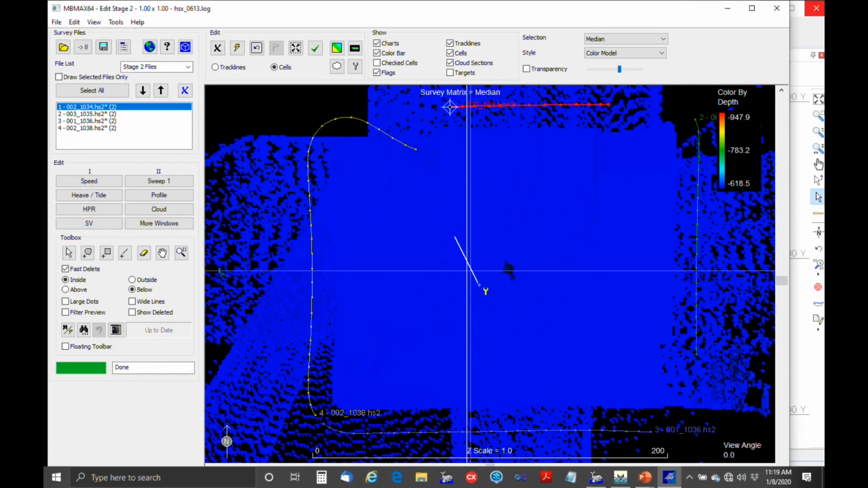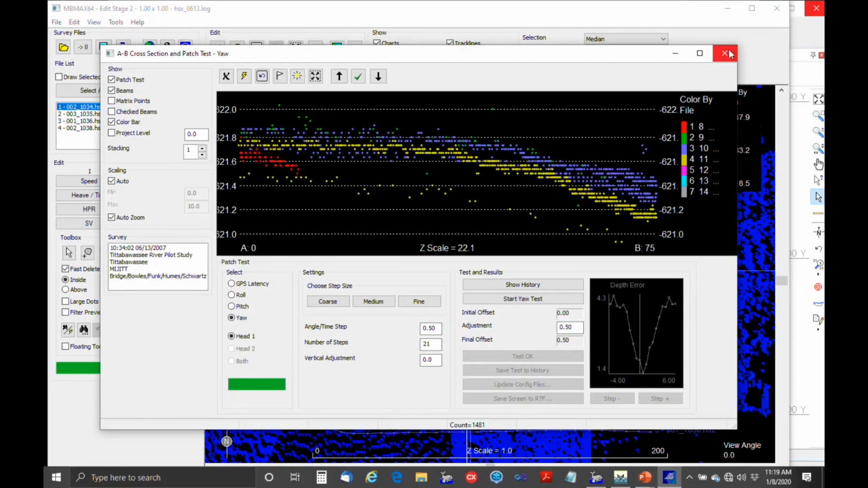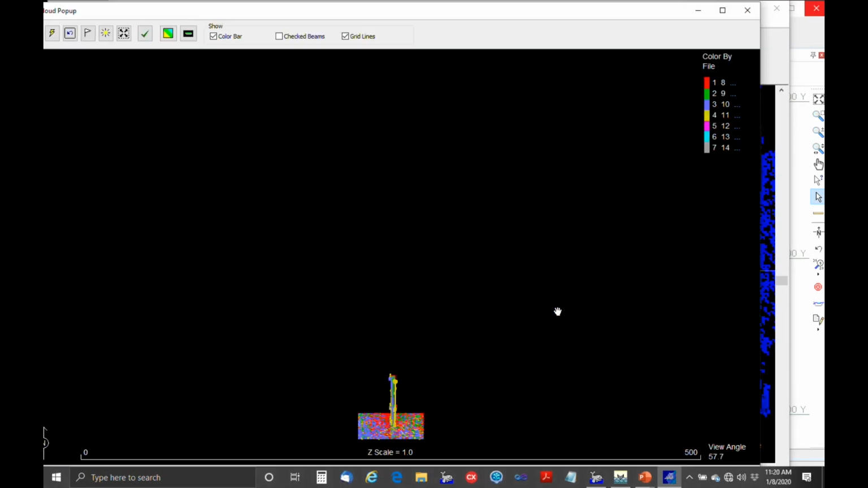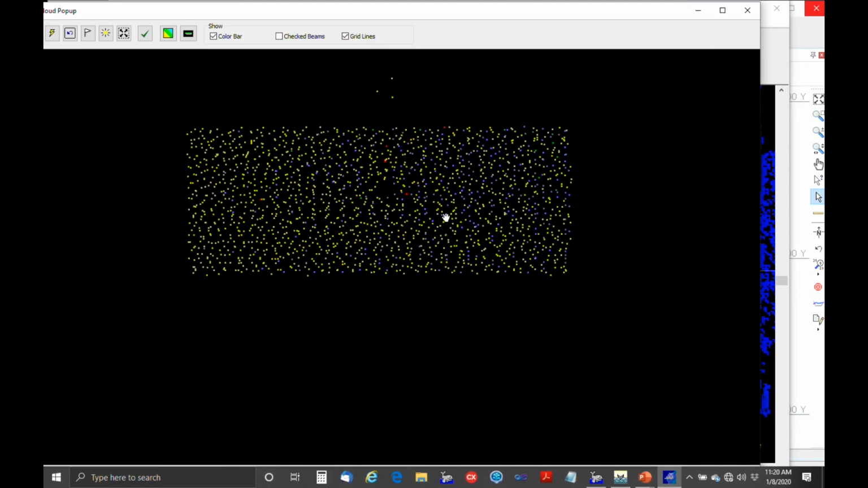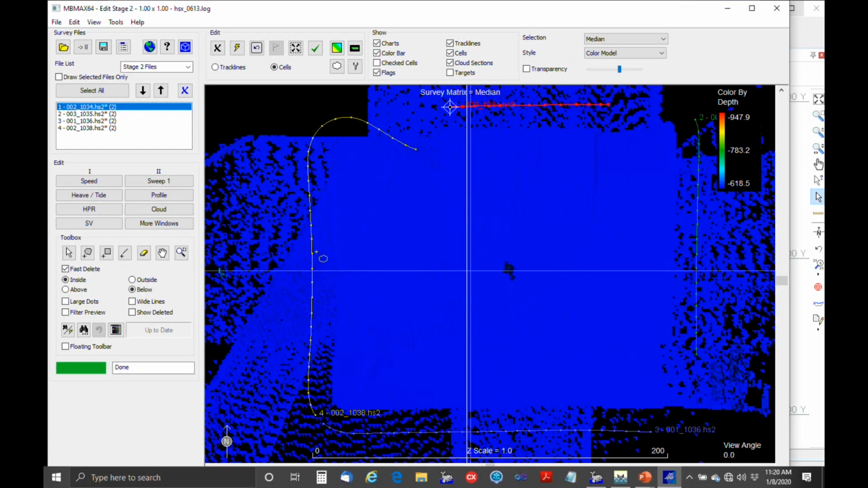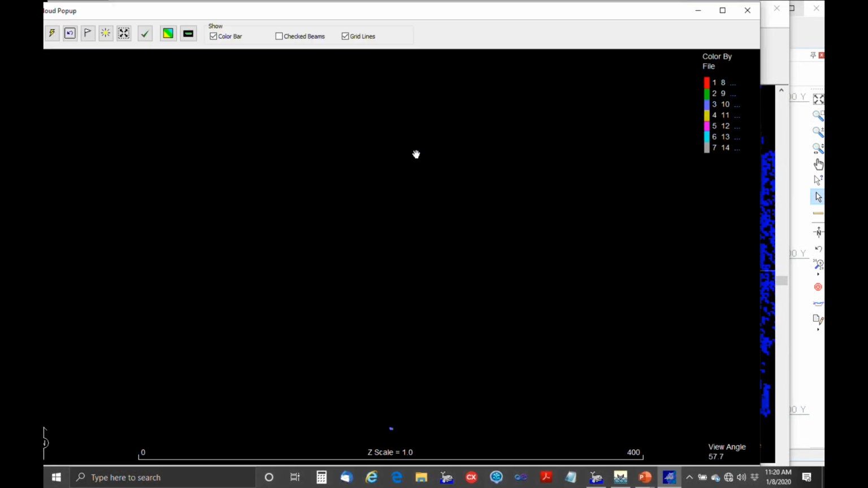Okay, so now we can go into that cloud window. Oops, wrong tool. Now we can go into the cloud window and kind of double check things in the three-dimensional mode. And what we can see is that, I'm not sure why this is, but we're getting a little bit of an echo on this yellow line. And I think where that's coming from, let's just close this. You can see that the line was actually run and then curves back on itself.